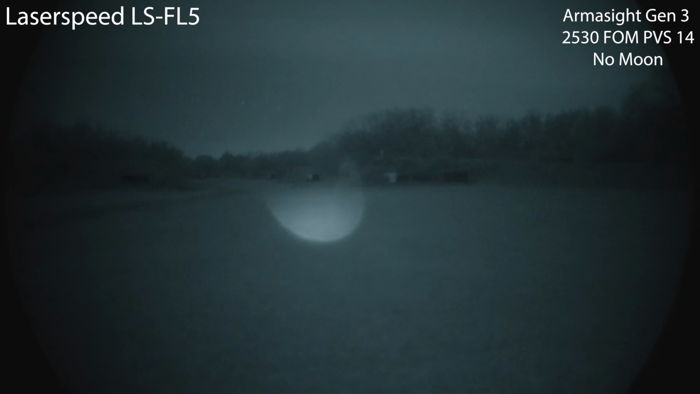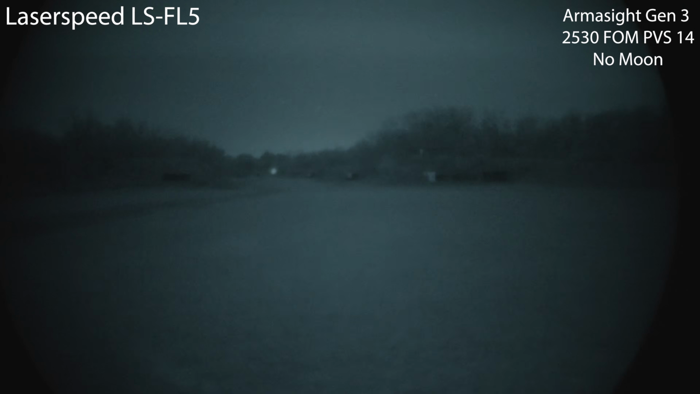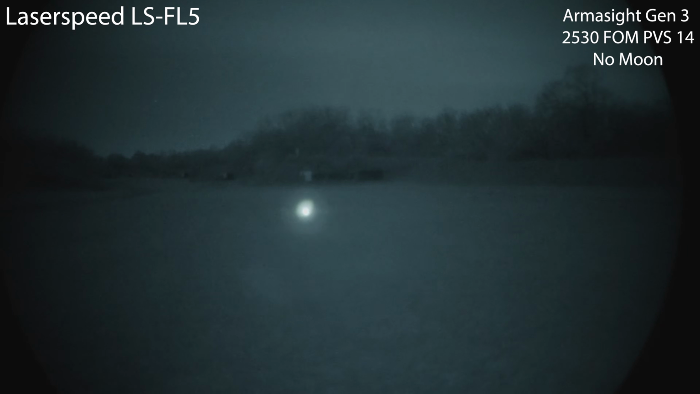So let's go ahead and narrow the illuminator. So now it's becoming usable at 200, and like most Laserspeed devices, they narrow to lasers, so you can pick it up as far out as the 500, no problem. So I'm gonna go ahead and back this guy back out.